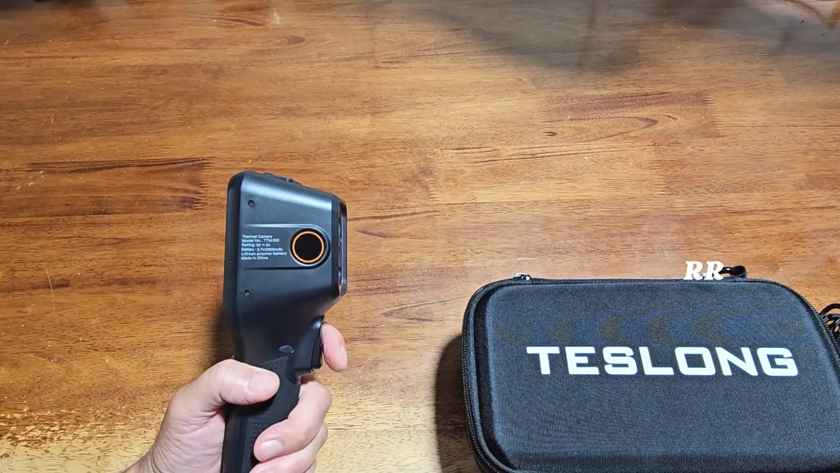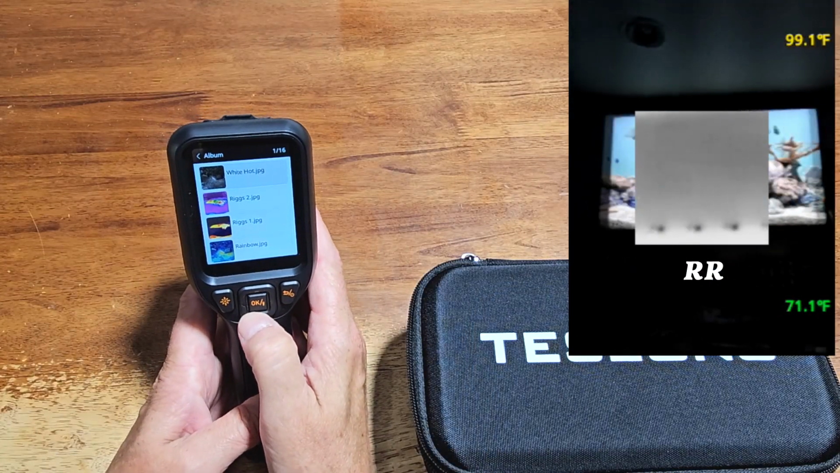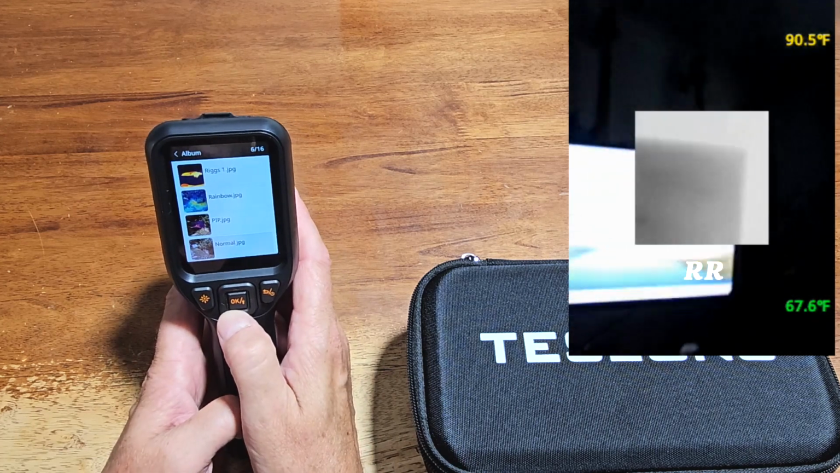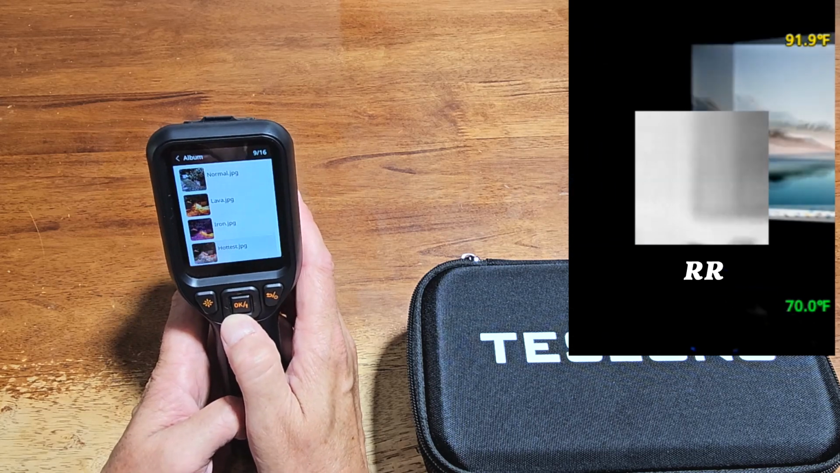On this side, you have a trigger right here. You can press it once to take a picture and press and hold it to take a video. You can take pictures and record videos while you're scanning the temperature and save it to the unit. It has a built-in 8 gigs of memory and can store around 20,000 thermal images according to the company, or 22 hours of video recordings.